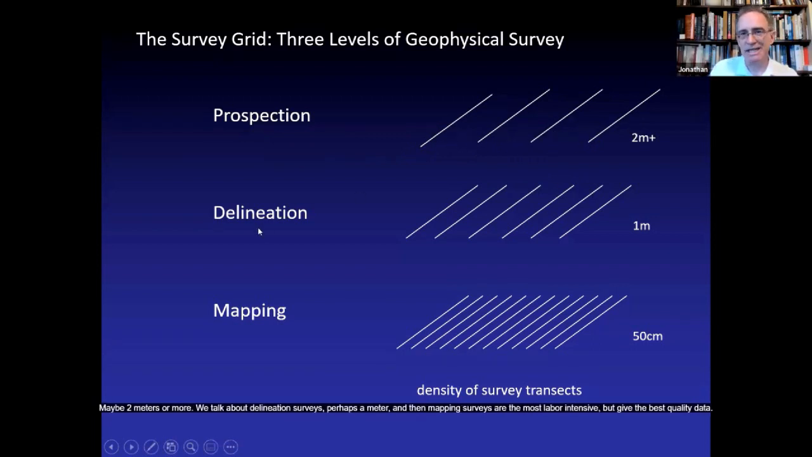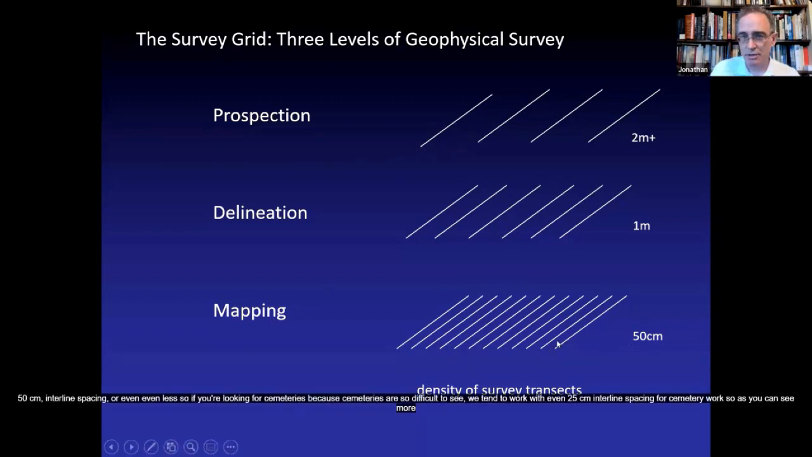We talk about delineation surveys, perhaps a meter. And mapping surveys are the most labor intensive, but give the best quality data, 50 centimeter interline spacing, or even less. If you're looking for cemeteries, because cemeteries are so difficult to see, we tend to work with even 25 centimeter interline spacing.